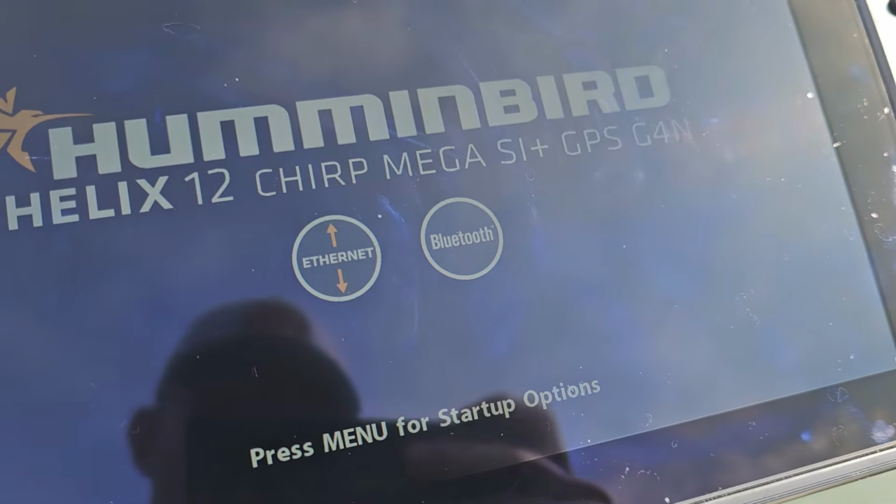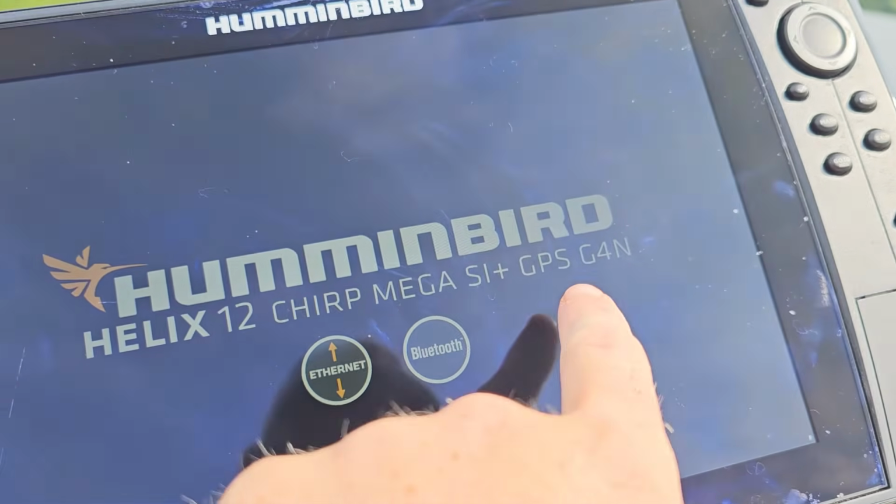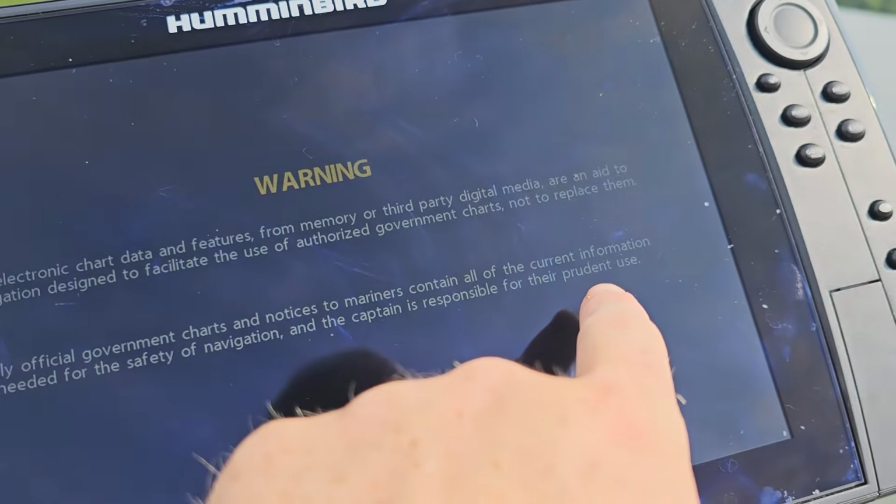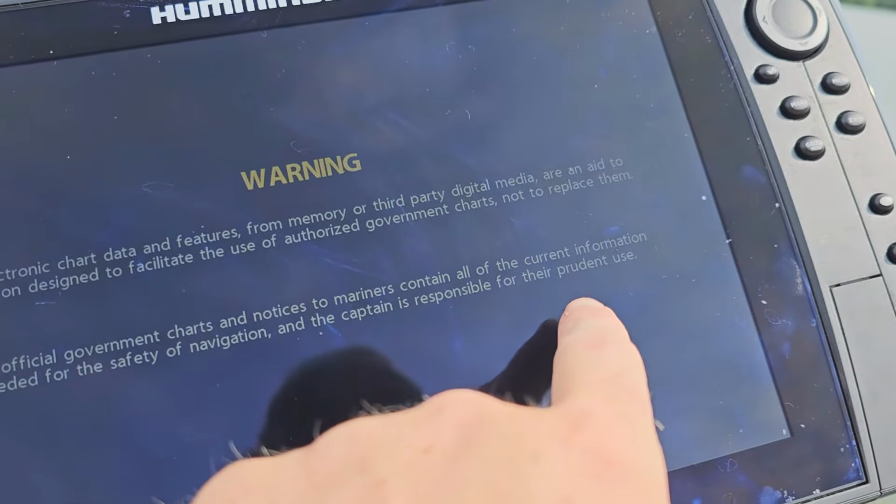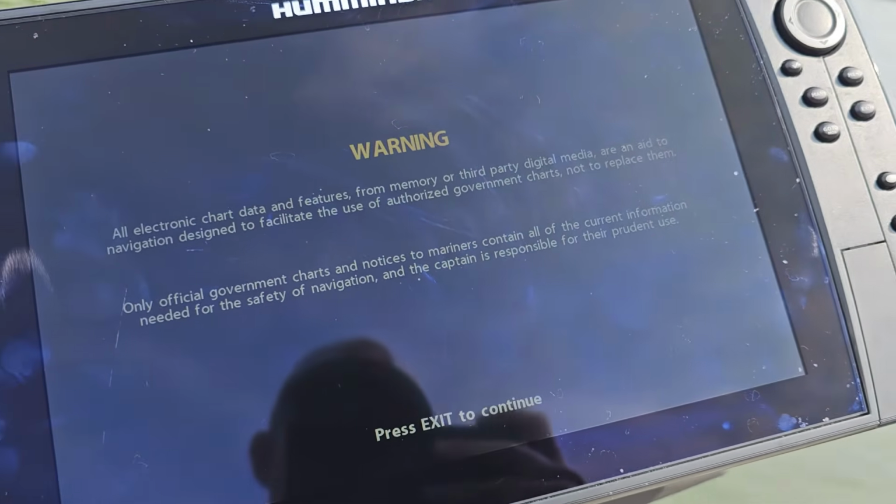Again, not the newest one in the world. Hey, I did a warranty claim and they sent me a new one. Because that was a Gen 2. This is a Gen 4. This is a brand new one. What the heck? Cool.